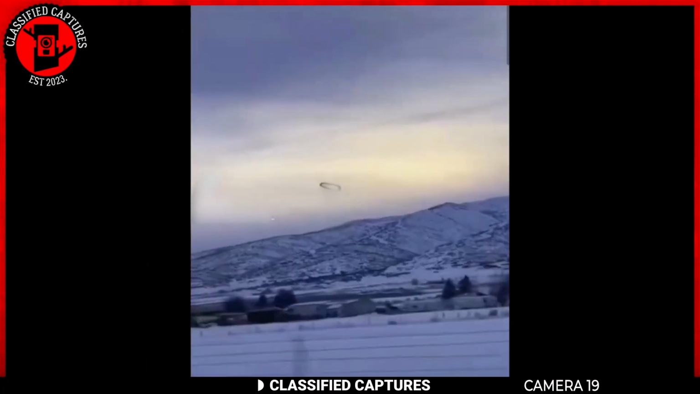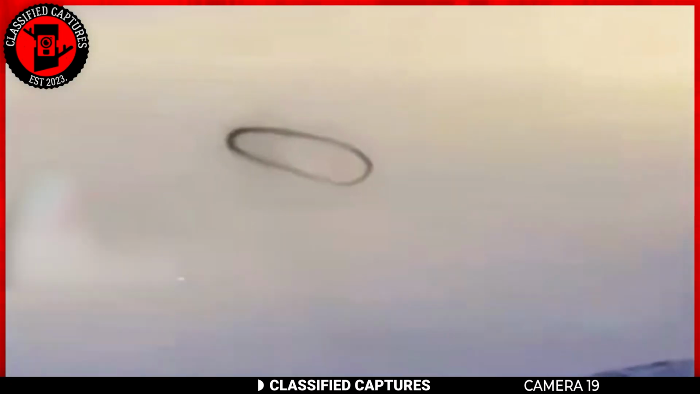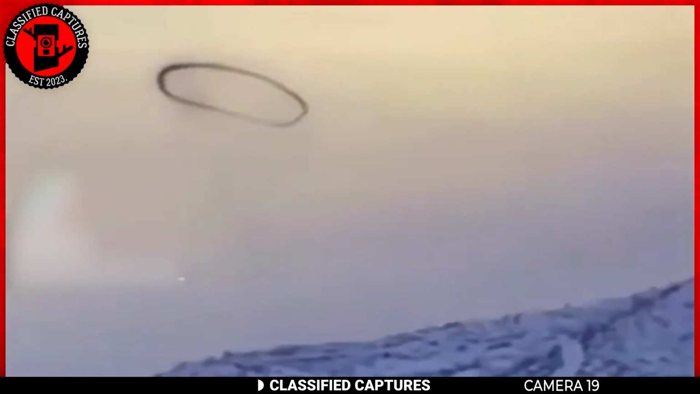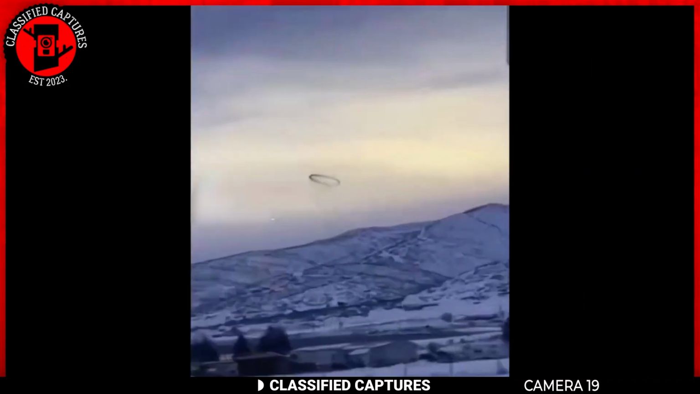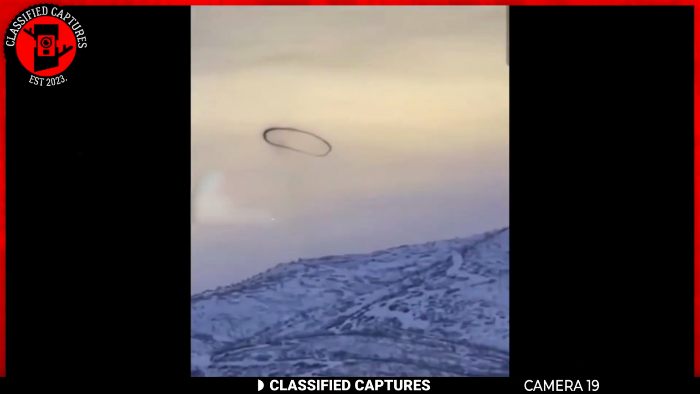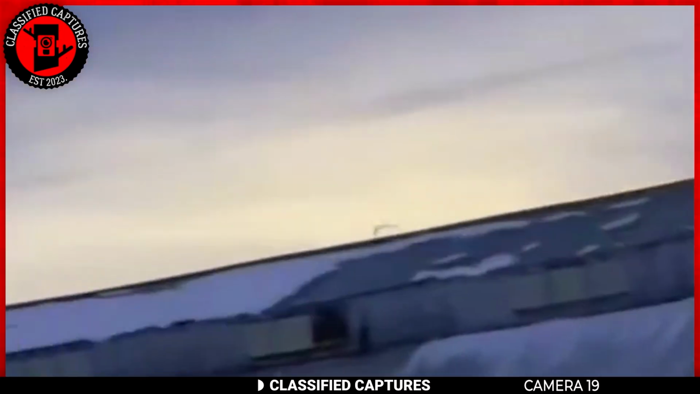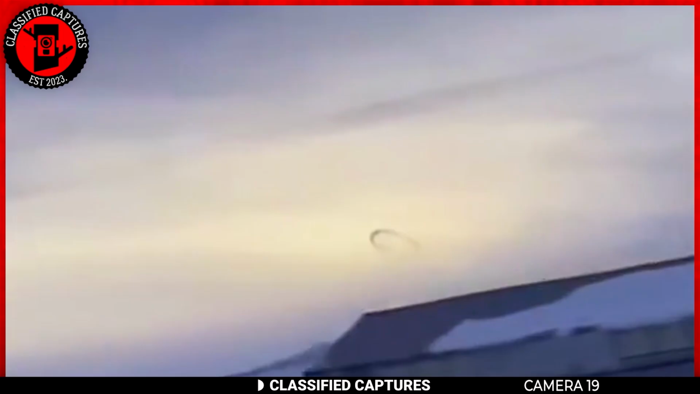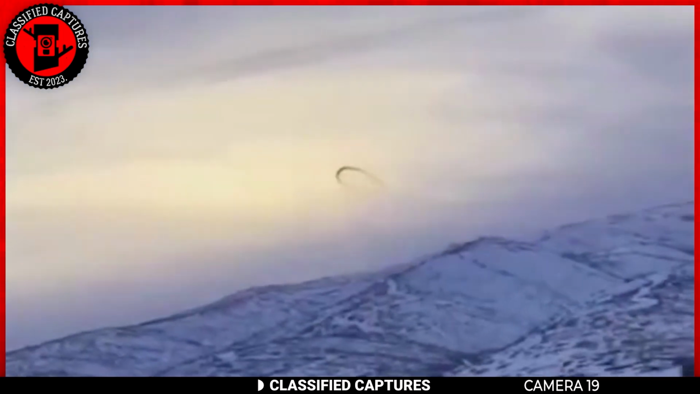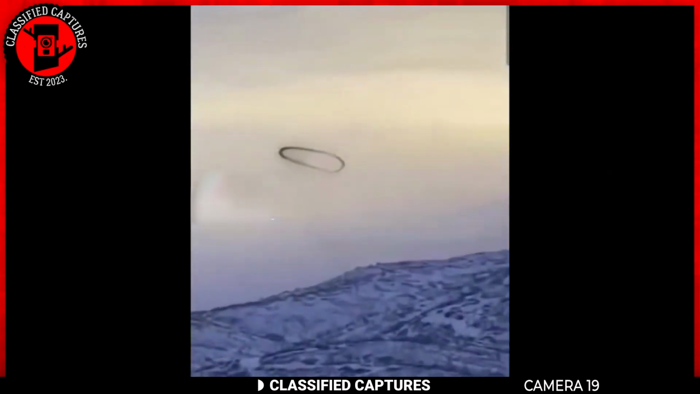These things have been popping up lately, black circles in the sky. What could they be? For those seeing them for the first time, these black circles are often associated with natural atmospheric or meteorological phenomena. One possible explanation is that they could be related to unusual cloud formations, atmospheric disturbances, or optical illusions caused by specific lighting conditions. But some have a more fantastical theory for these black rings.